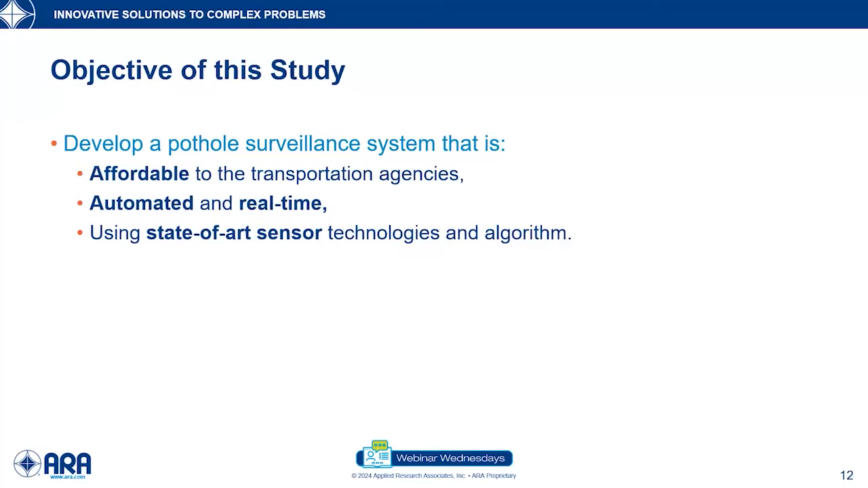So based on the background, it is clear that we need a pothole surveillance system that is affordable to the transportation agencies, yet it is extremely efficient. Therefore, the objective of this study was to develop a surveillance system that is affordable to the transportation agencies, that is automated and real time, and that also uses state-of-the-art technologies and algorithms.